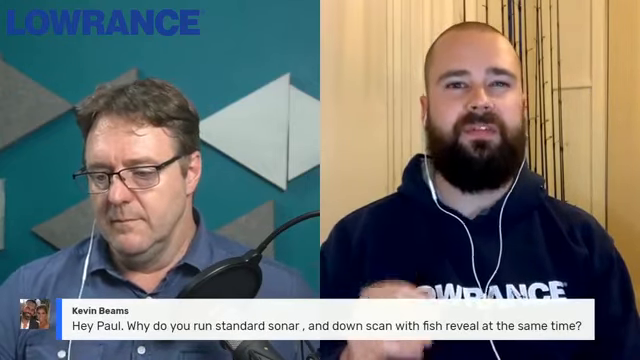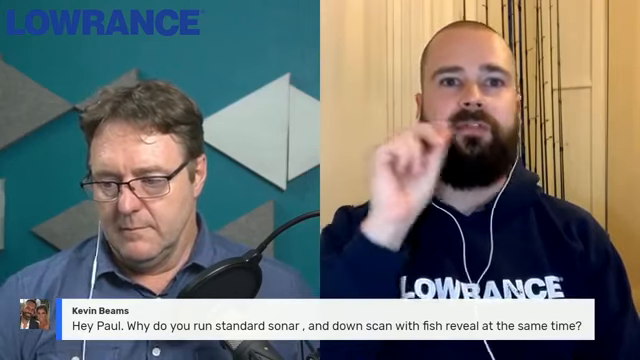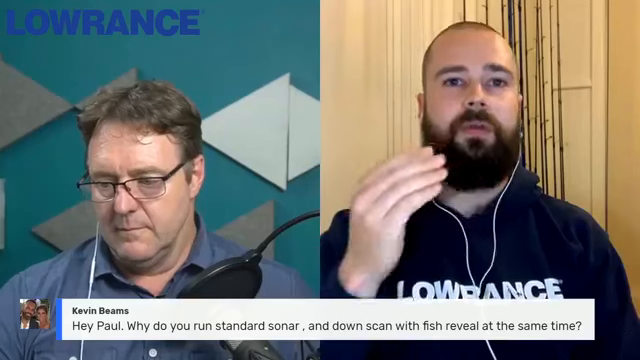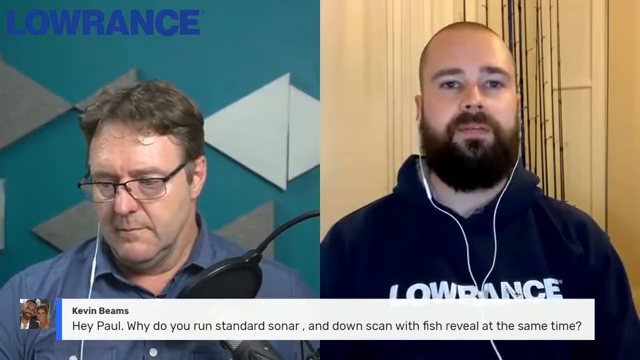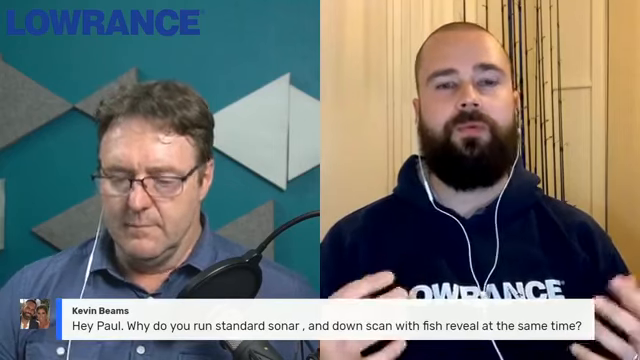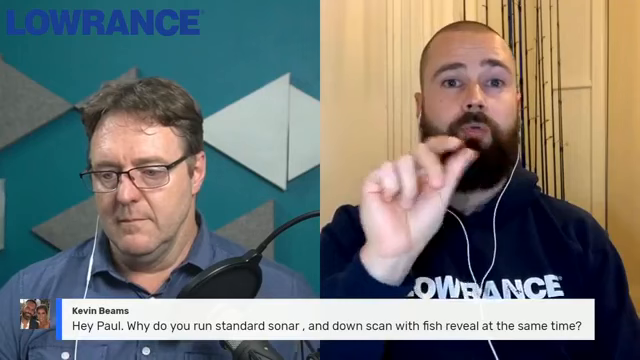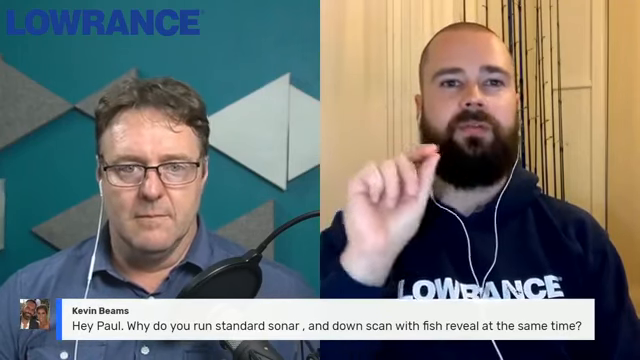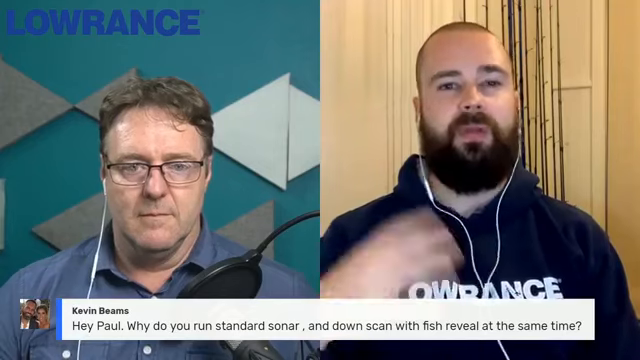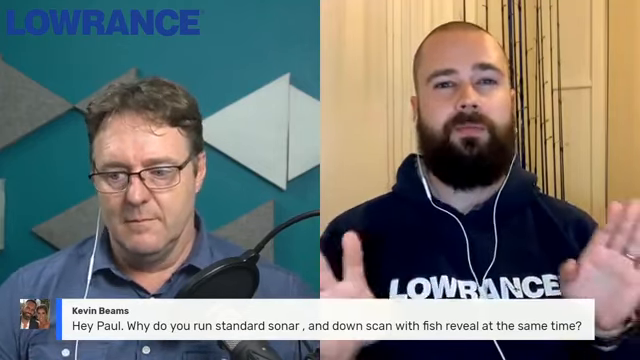And the fish reveal just gives me a little bit of extra technology factor, I suppose, of the sounder putting in some of those arches over the downscan images that come back. So what would traditionally be a partial arch or a little blob or a little white rice grain, the fish reveal just gives me that little bit extra, so I can definitely define what's a bit of bait versus what's an actual fish. And that's the reason why I've got the two side by side.